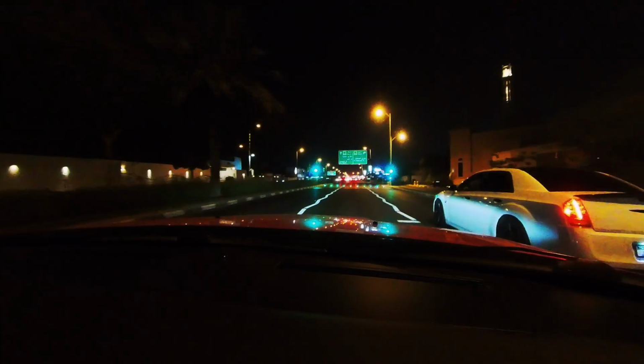Alright, this is Jumeirah, the Jumeirah Road. Like I said before, it was not recorded. It used to be the initial place I used to hang out a lot.